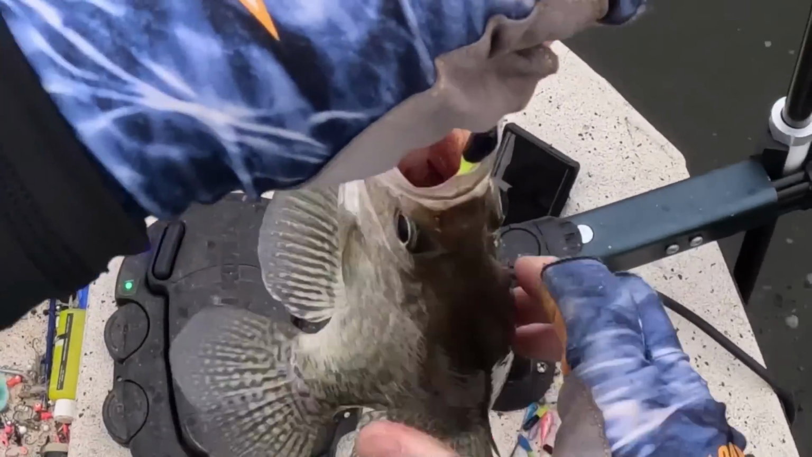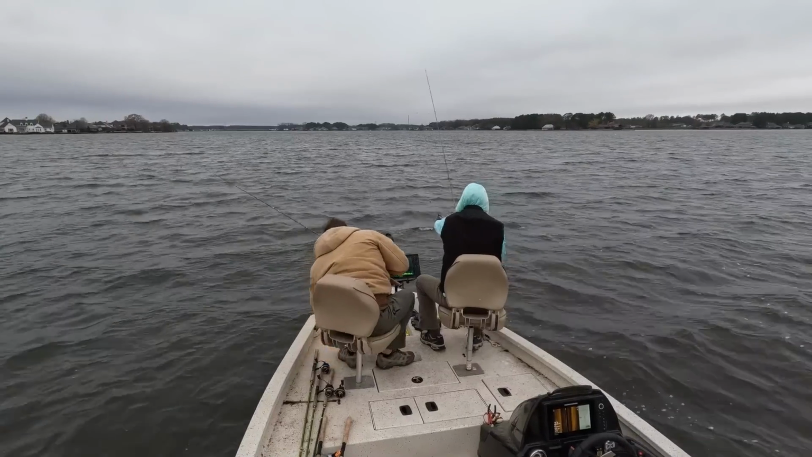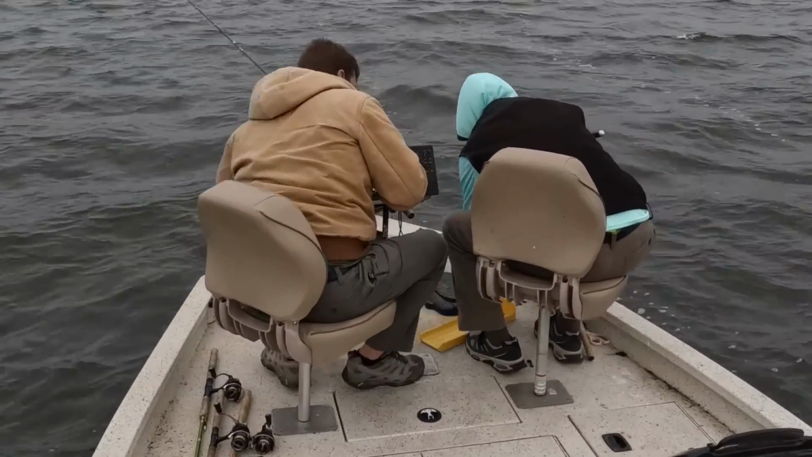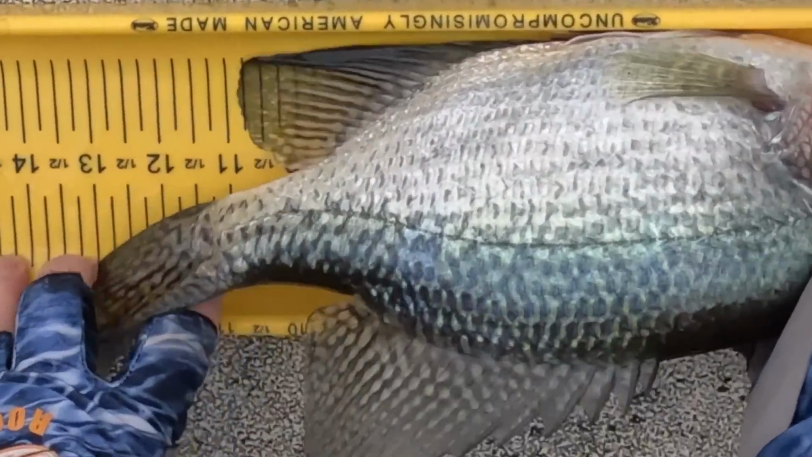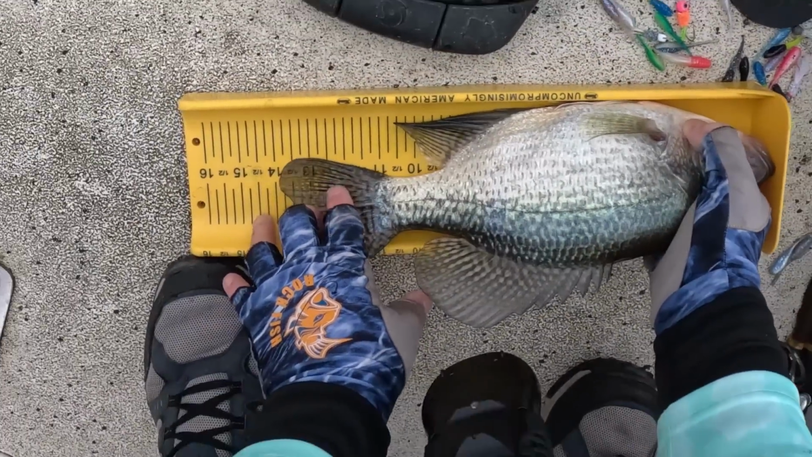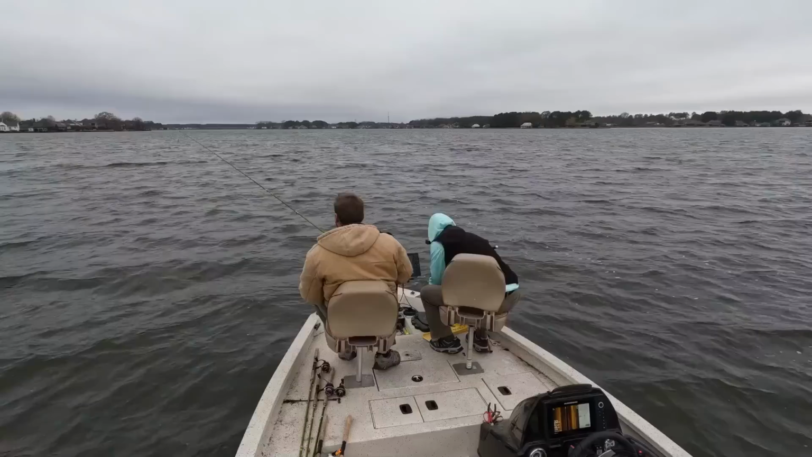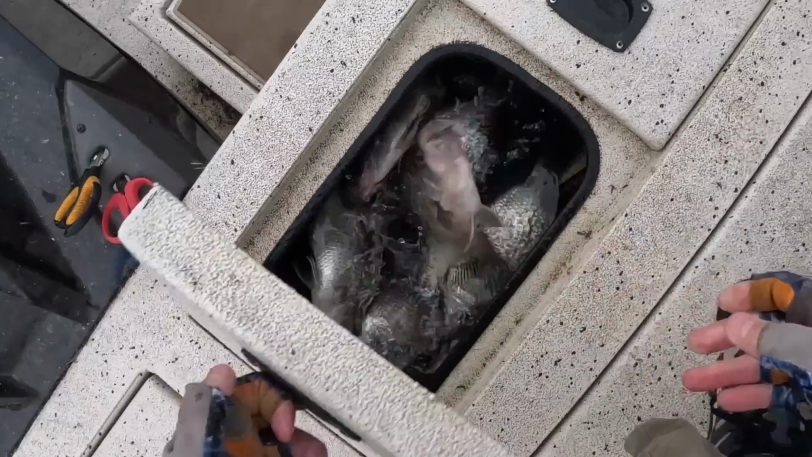Gosh. That's 13. Hey, hand me that measuring board, would you? That thing's 14 inches long. Right at under, just at 14 inches. It's a slab well.